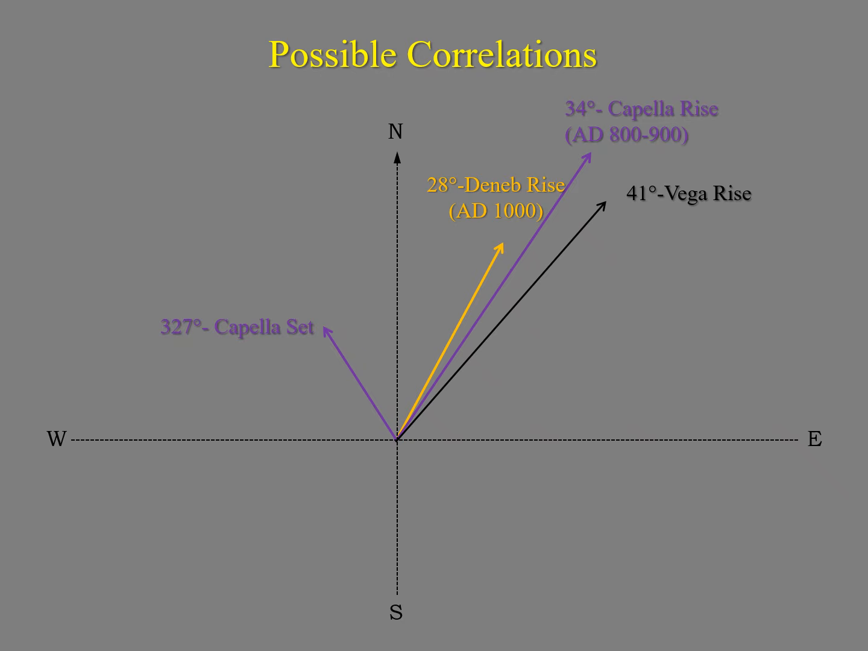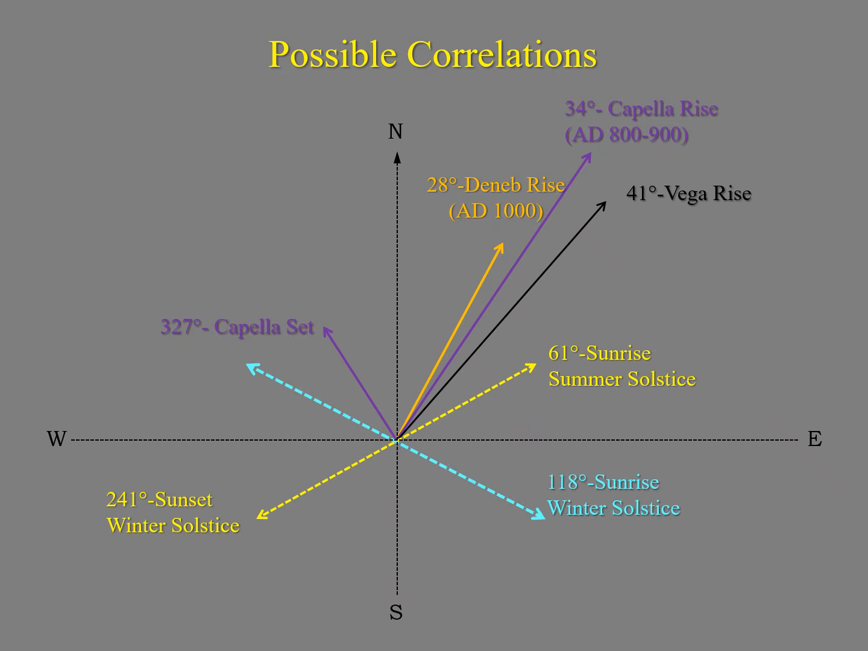The 41 degree alignment, I believe, corresponds to the rise of Vega. At 61 degrees, that could be the sunrise of the summer solstice. The flip side of that, at 241 degrees, would be the alignment of sunset at the winter solstice. And of course, for the other solstice alignment, you could be looking at 118 degrees in the southeast, which would be the sunrise of the winter solstice, or 298 degrees, which would be sunset of the summer solstice.